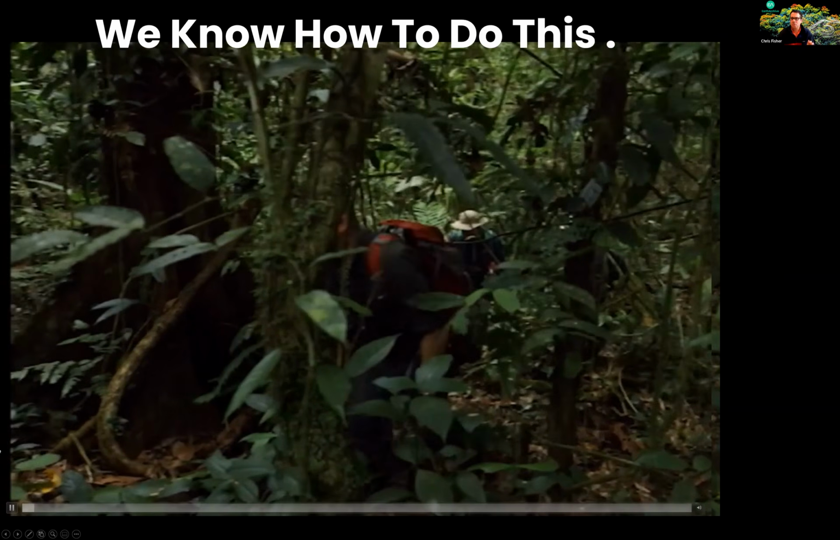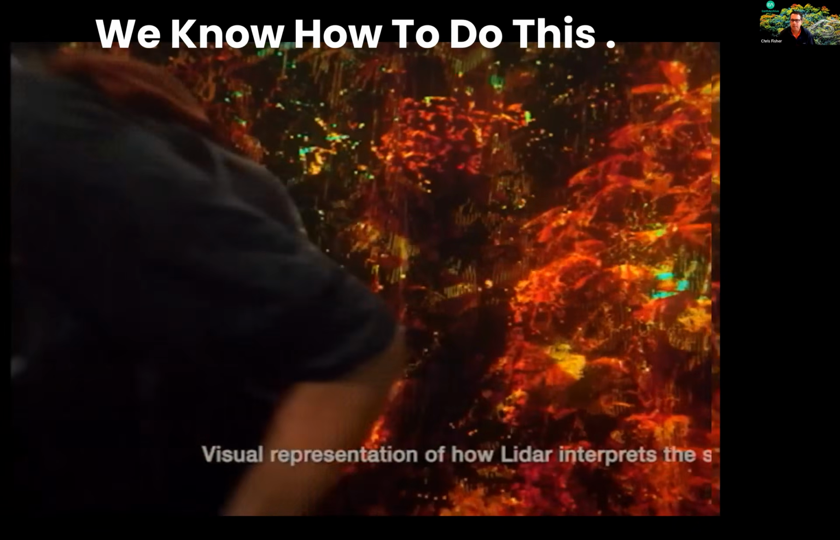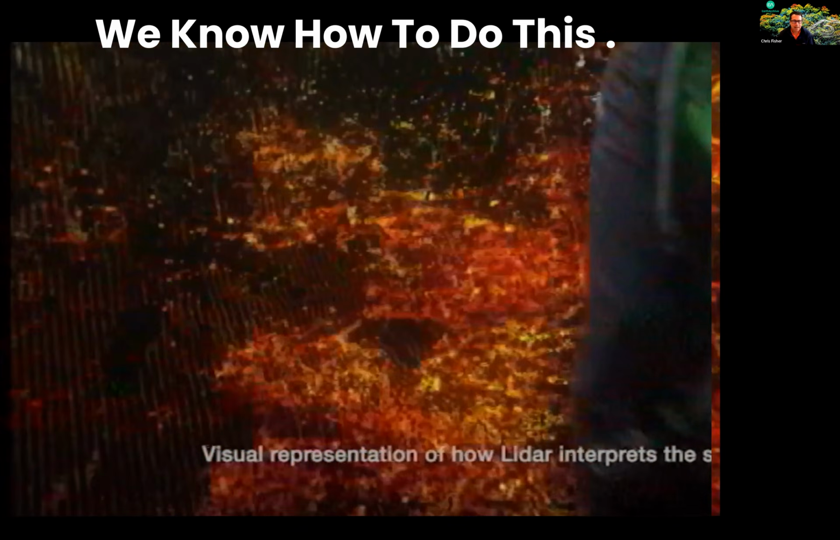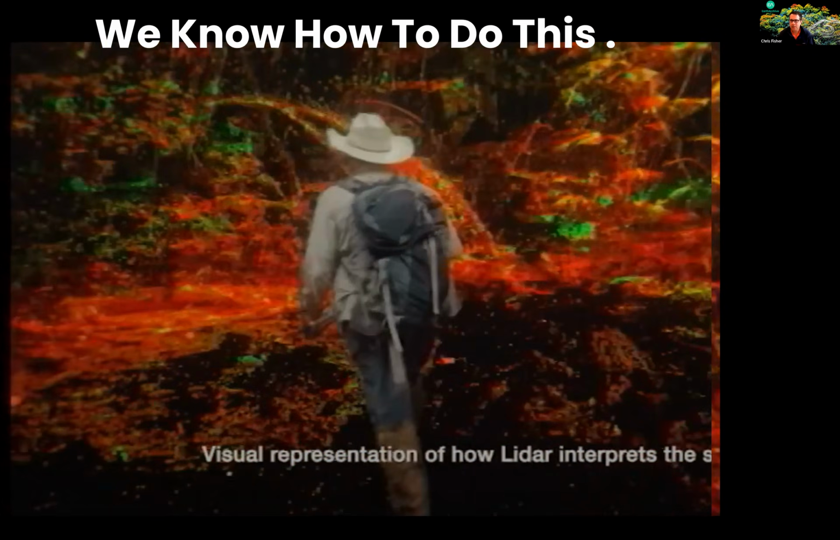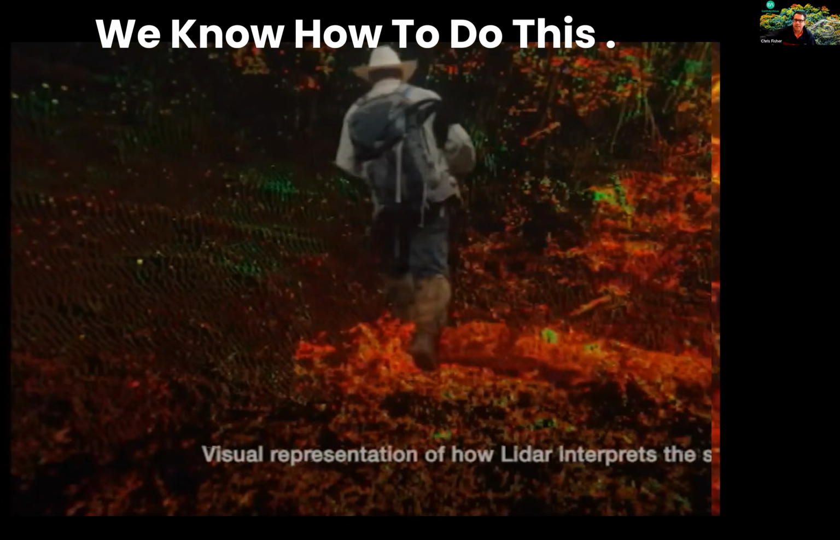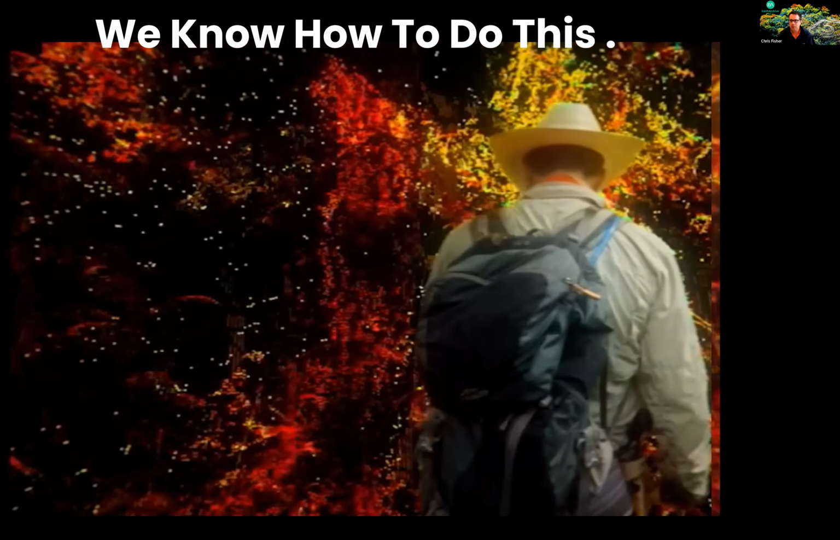And by using computer software, we can filter that point cloud to show different aspects of what we might be interested in. So as an archaeologist, I practice what I call digital deforestation, which is scrubbing away the vegetation digitally so I can see the ground surface and the archaeology below.